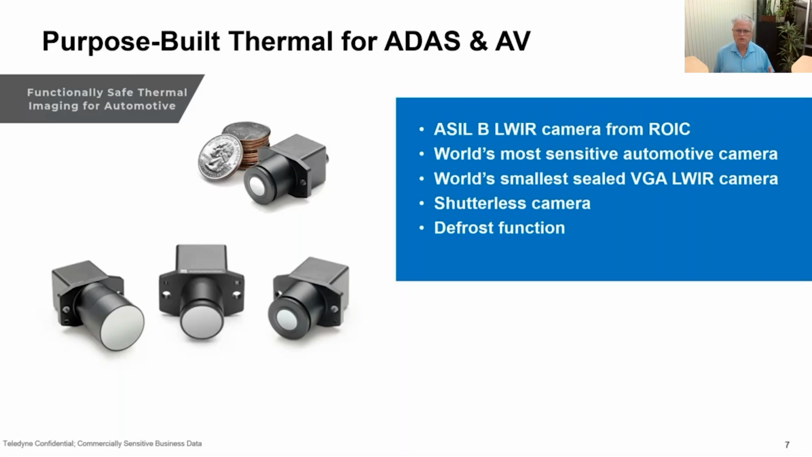But as we move into actually having the camera control the vehicle, we created an automotive purpose-built thermal camera so that we could safely have the vehicle use this information to apply the brakes and control the vehicle. That automotive safety process is used in visible cameras. It's called automotive safety integrity level, or ASIL, and we created the world's first ASIL-B thermal or long-wave infrared camera.